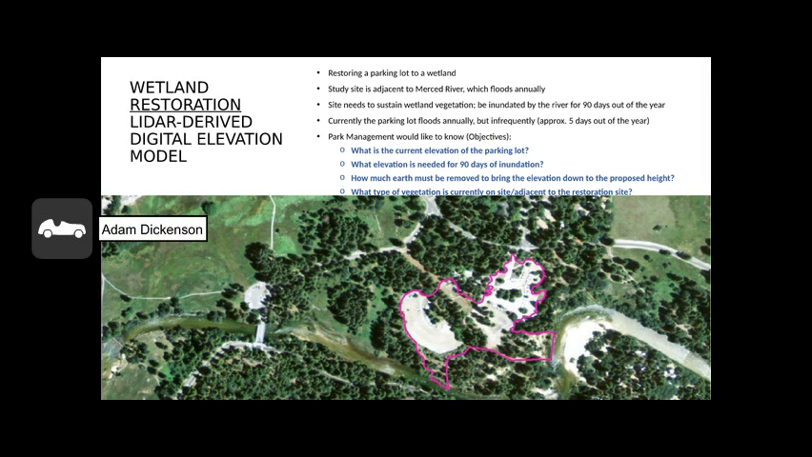So I'm proposing and exploring the restoration of a parking lot outlined in pink, which is adjacent to the Merced River in Yosemite Valley. We know that this area floods annually, but approximately 5 days out of the year, which is, if we're making a wetland project, we would like it to be flooded much more than that, approximately 90 days out of the year.